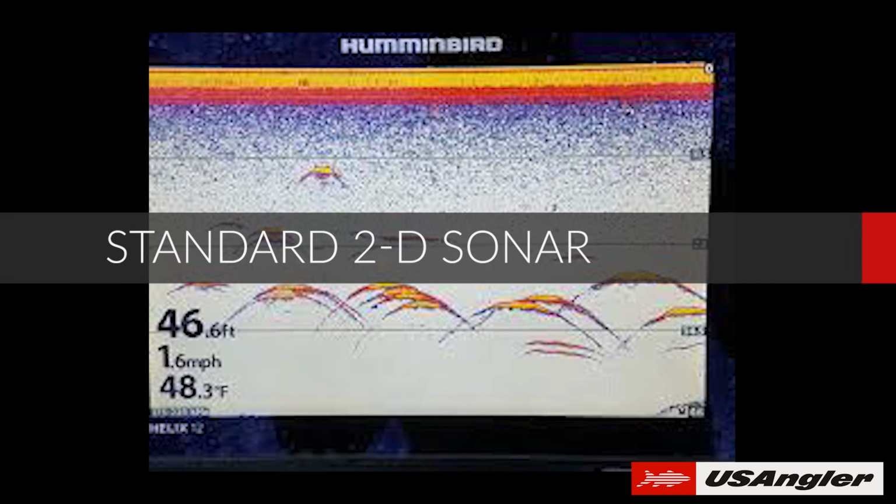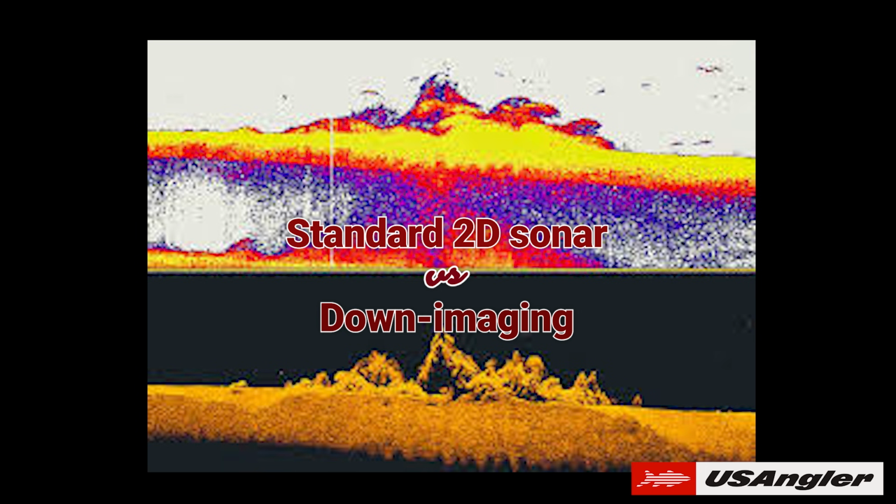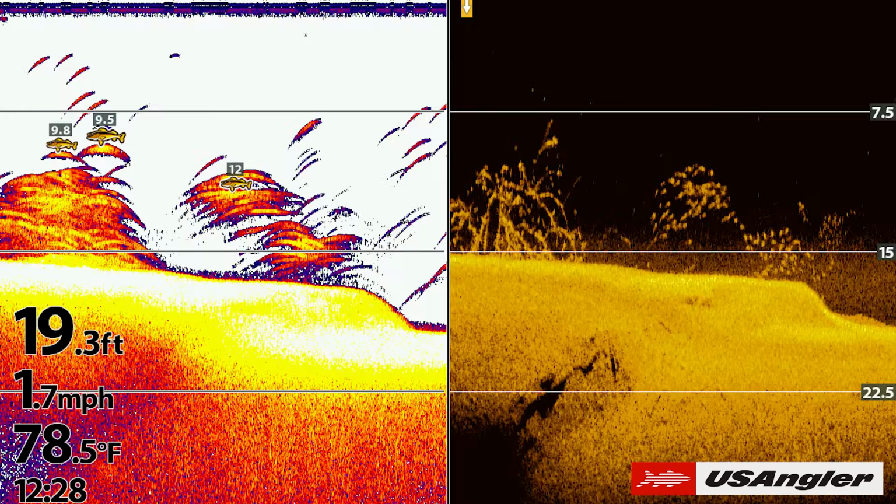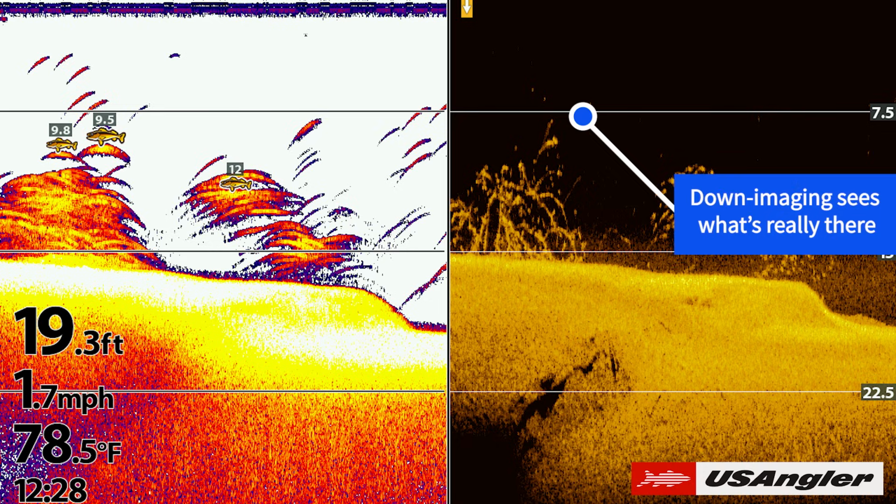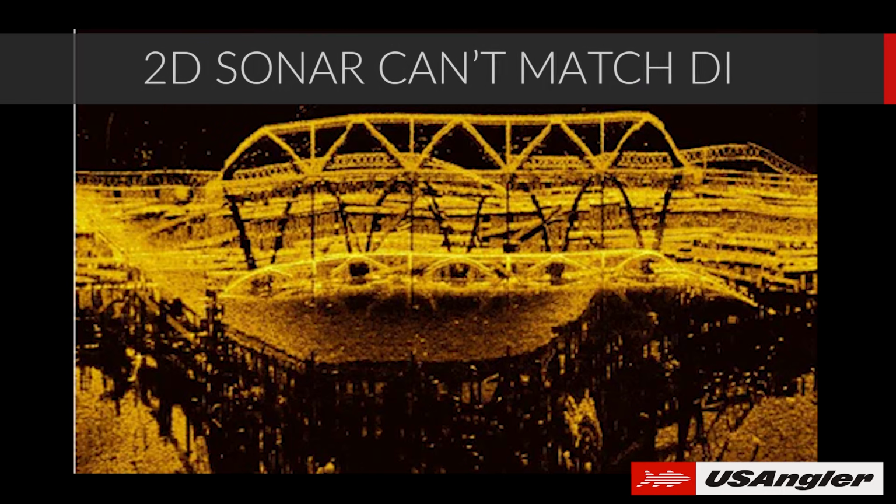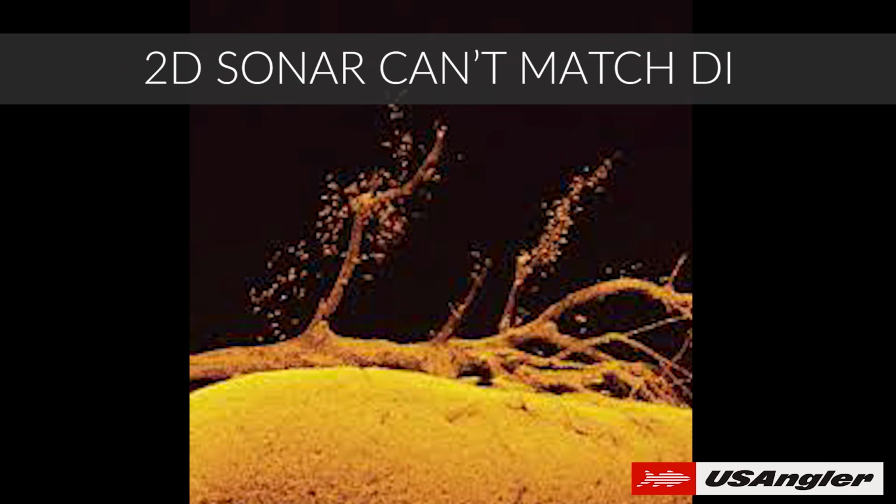It does a really good job of scanning beneath the hull and finding fish. But in cluttered environments where there's a lot of structure or cover on the bottom, whether that's submerged stumps, lots of rocks, or just wildly varying terrain underwater, down imaging really does provide better imaging than standard sonar. So after you've swept an area with your standard sonar, it's really smart to switch to your down imaging and make sure that you've located every fish, every big fish, and that you have a full picture of what's going on down there.